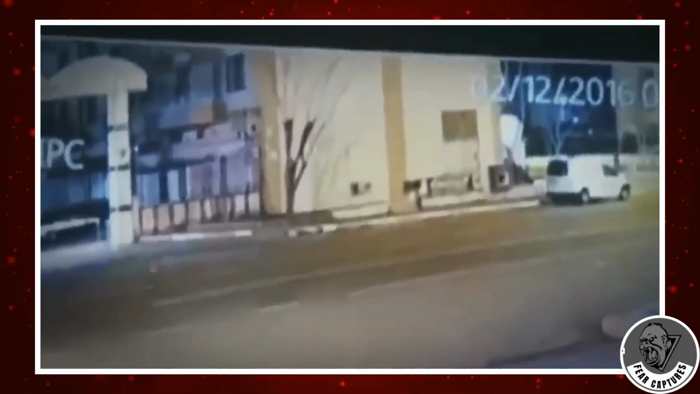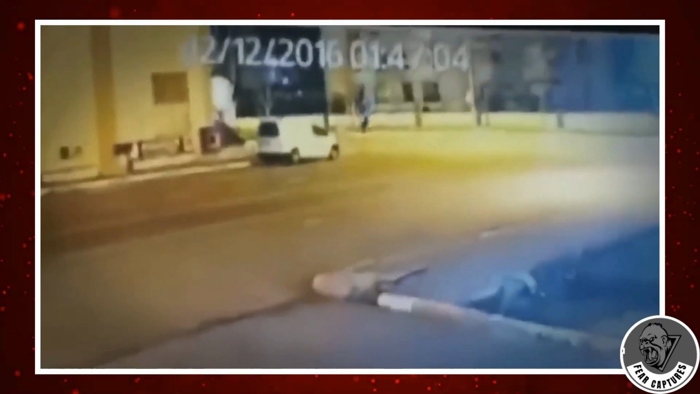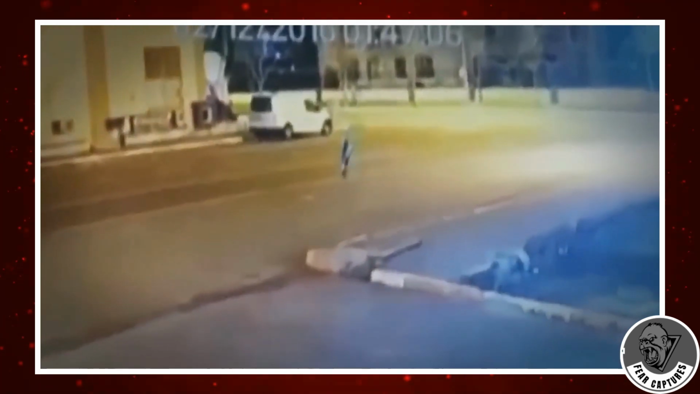This next clip is from a nighttime security camera in Turkey, and it's the kind of footage that gives you goosebumps. Off to the left of the frame, a small, humanoid figure appears, moving along by itself. At first glance, it looks childlike, maybe even toddler-sized. That alone is strange. Then, without warning, the figure steps up and seems to float into the sky. It vanishes off-screen for a moment, then reappears, lands, and continues across the street as if nothing unusual happened.